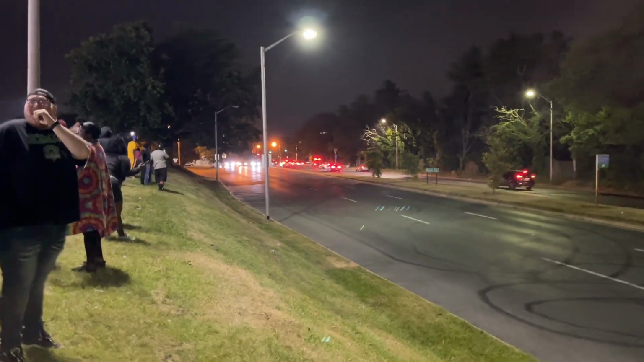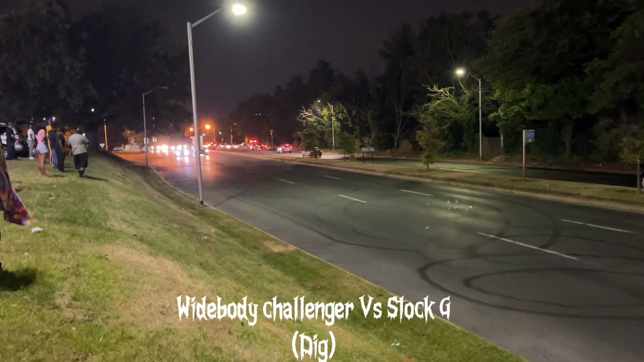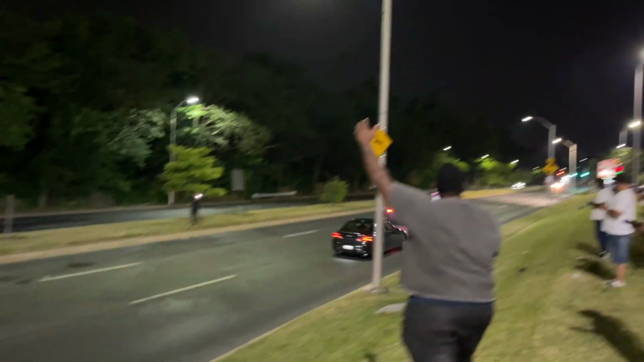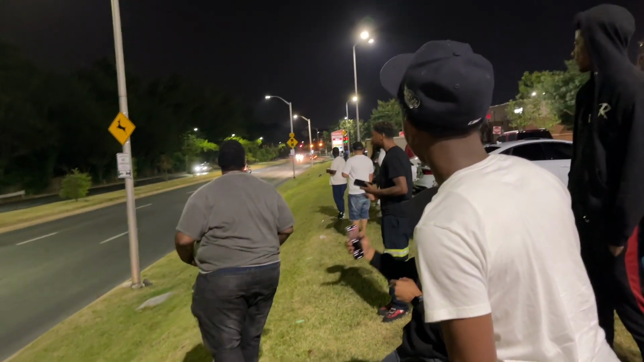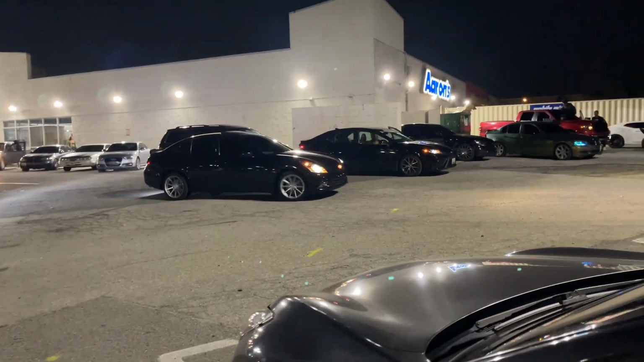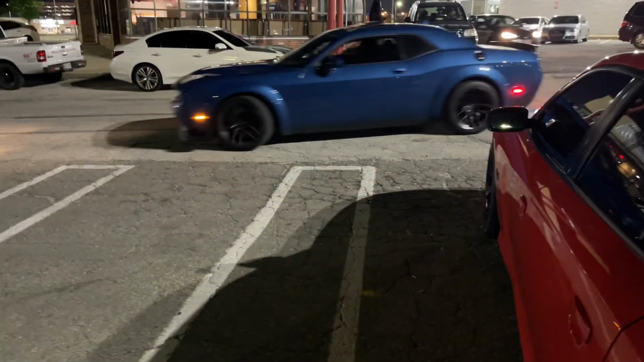Endless races. Y'all see that G sitting right there. Let's get live. Let's get live. That's Scat moving on. Okay. Alright, now.